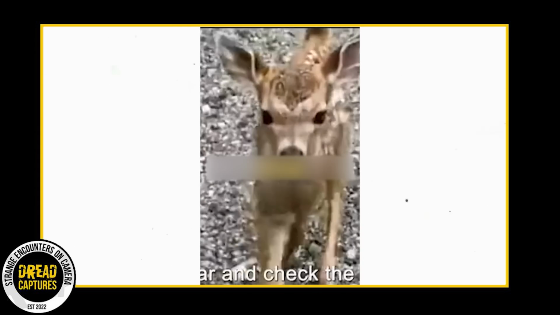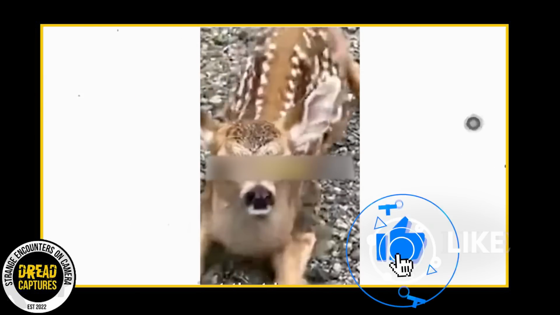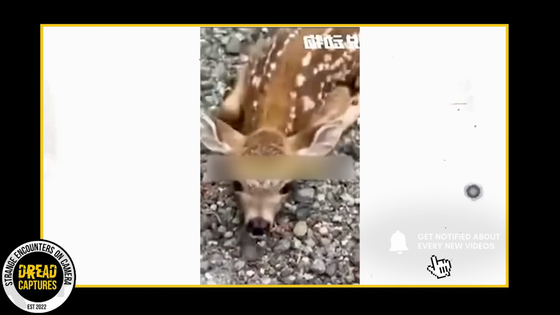It's like she was making her baby go thank the man for saving her. It's pretty incredible. The baby walks over and submissively lays down as if to show thanks, gratitude. I mean, this is really just nuts. I hope this is real. I hope this really happened. I don't have any reason to think it didn't, but man.